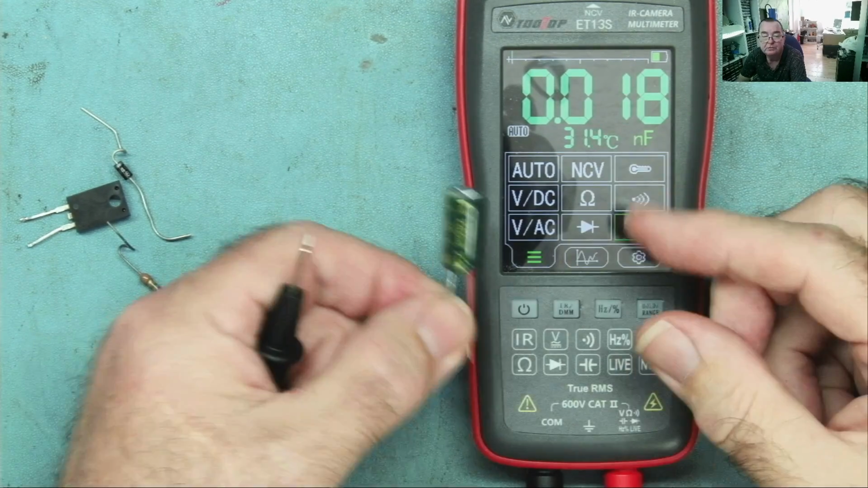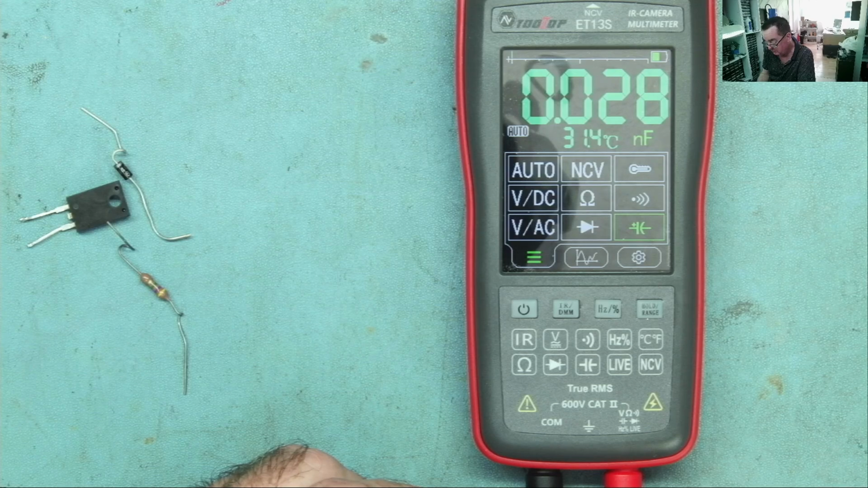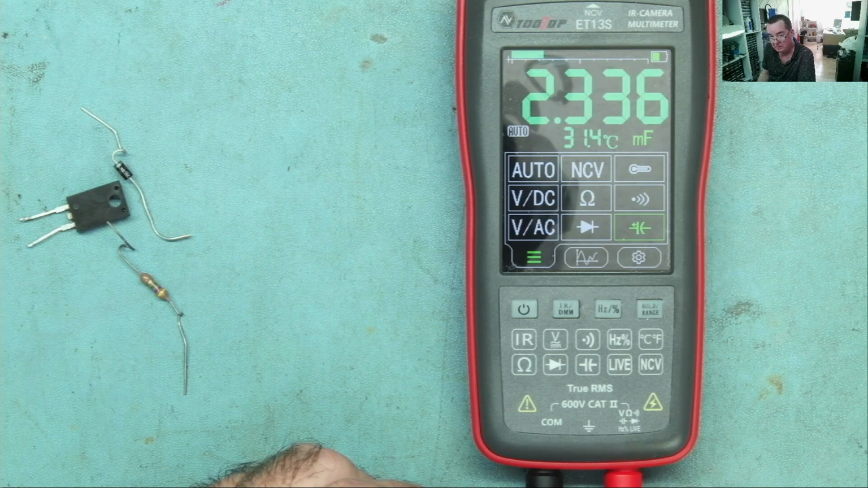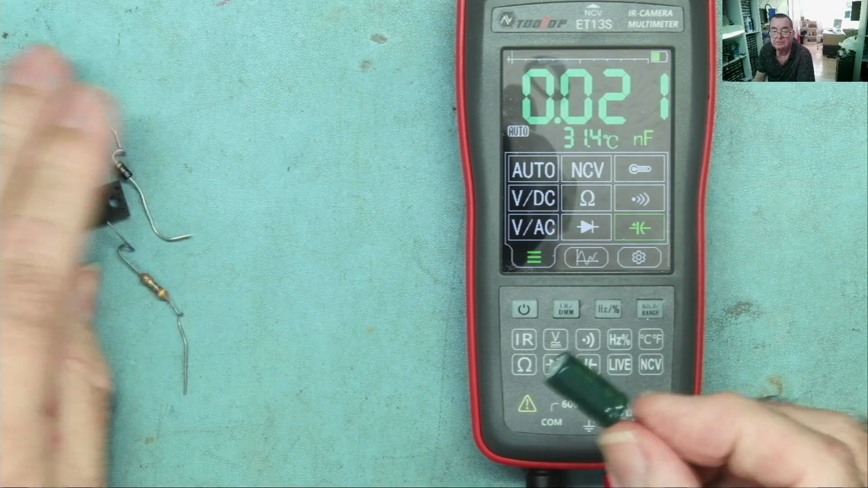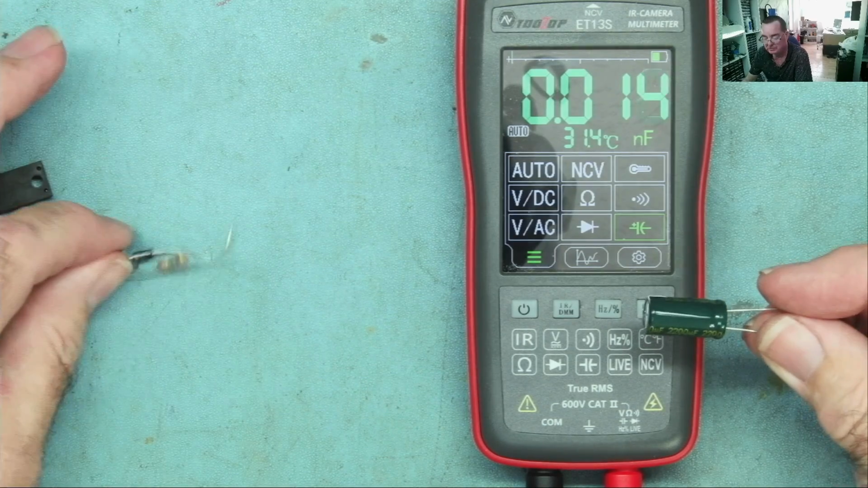So this is 2200. Wait, keep waiting, and it reads 2336. So that's pretty accurate, and that time, that's normal for multimeters, they all do that.